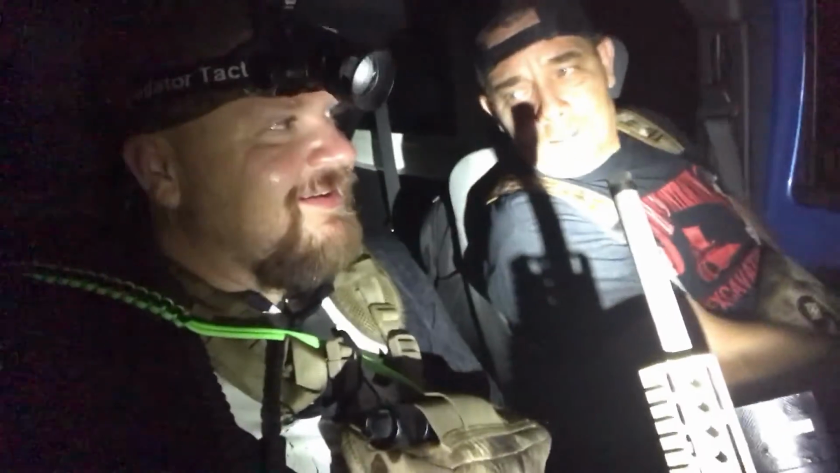All of our gear's wet, we're wet, but we'll dry out a little bit, hit the next spot. Yeah, as soon as this little shower quits. I actually thought we had a little bit more time according to the radar, but it's not so much. Radar's got that video lag.